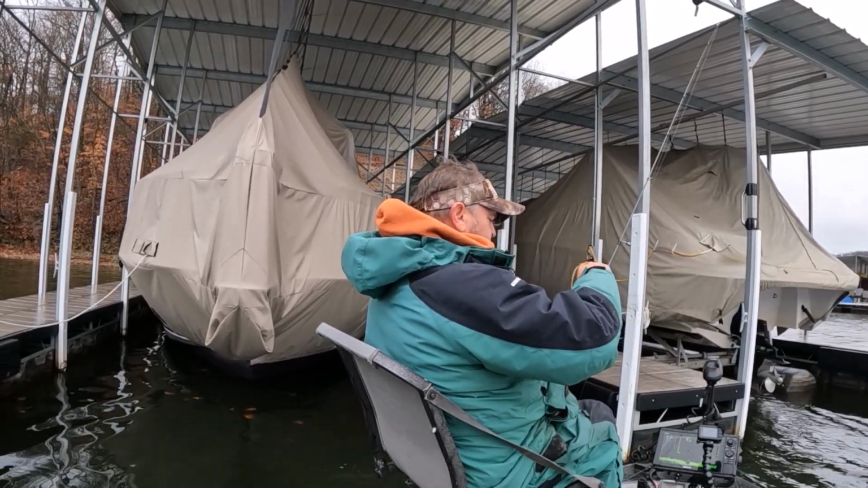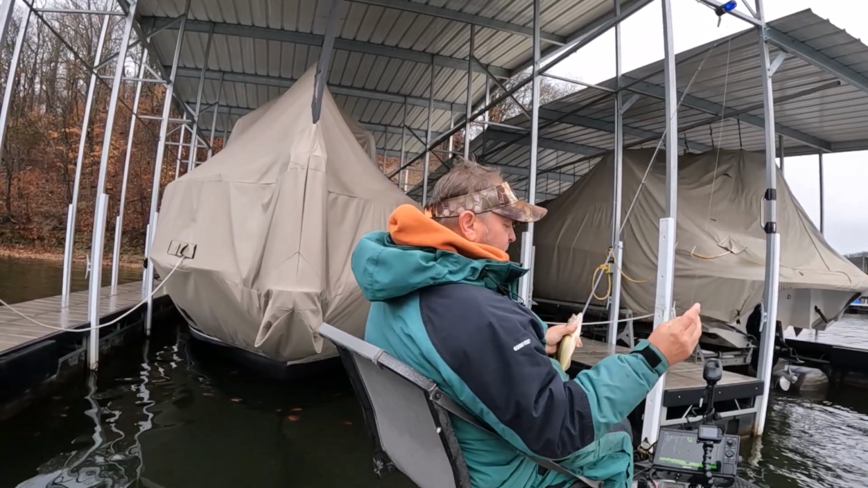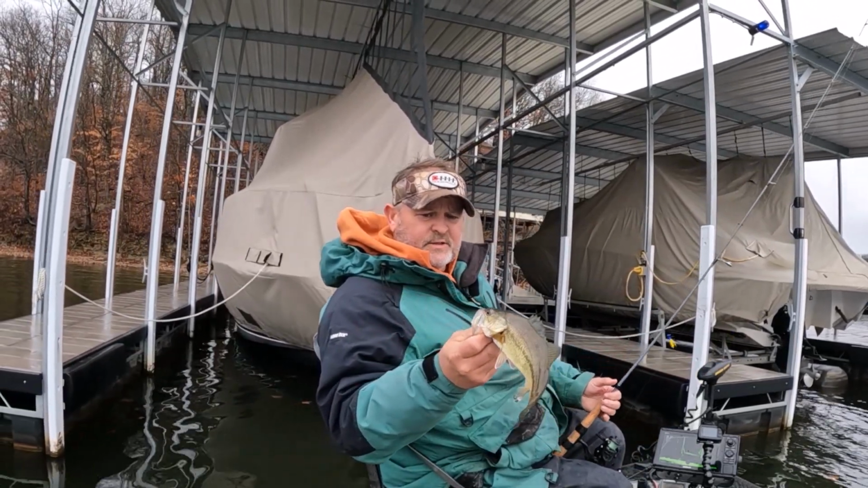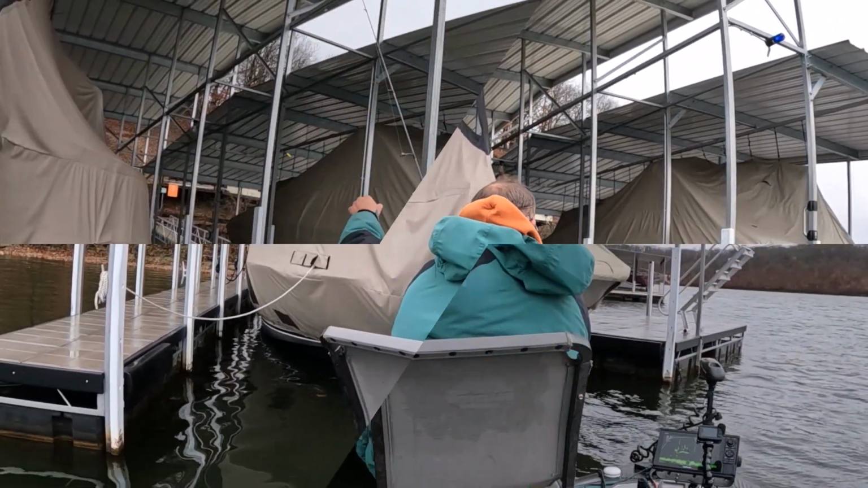So here's the deal. Might hurt some people's feelings, but it's just the truth. God made these things right here so everybody could catch a fish, and he made crappie for people that wanted a challenge.